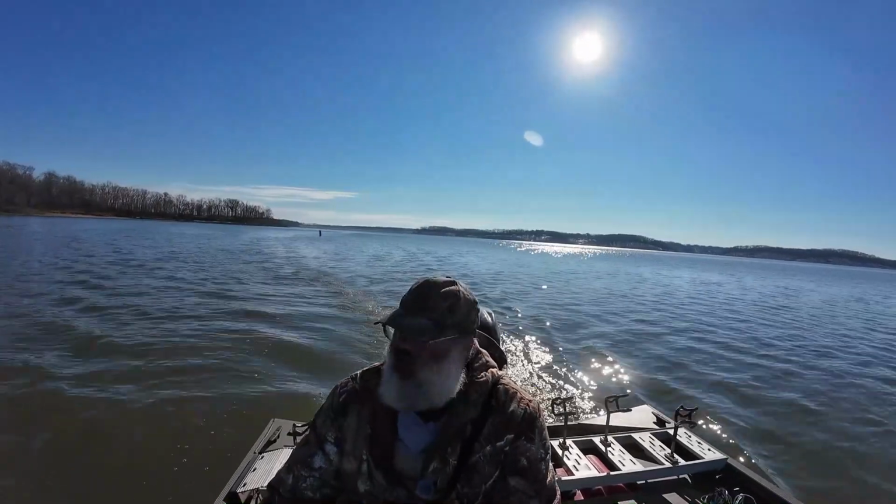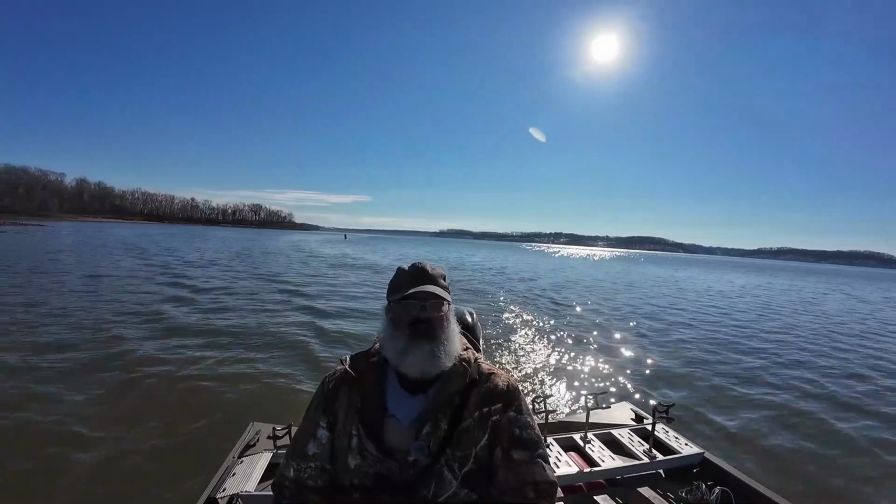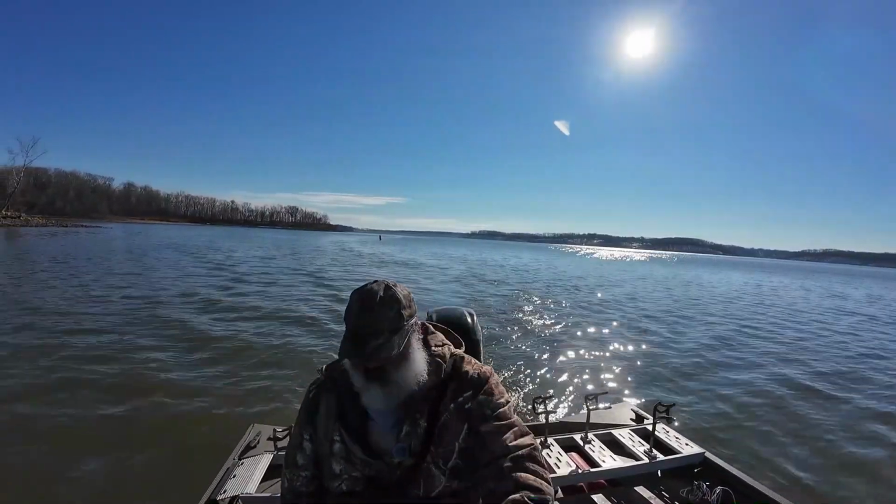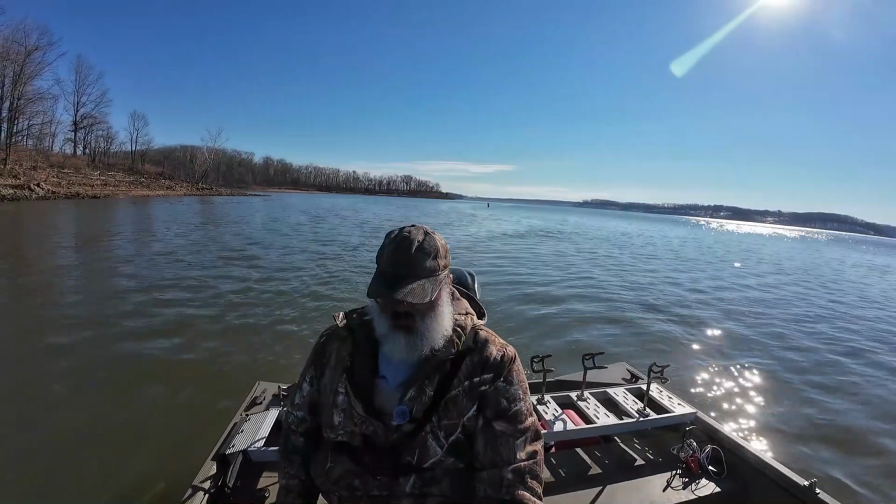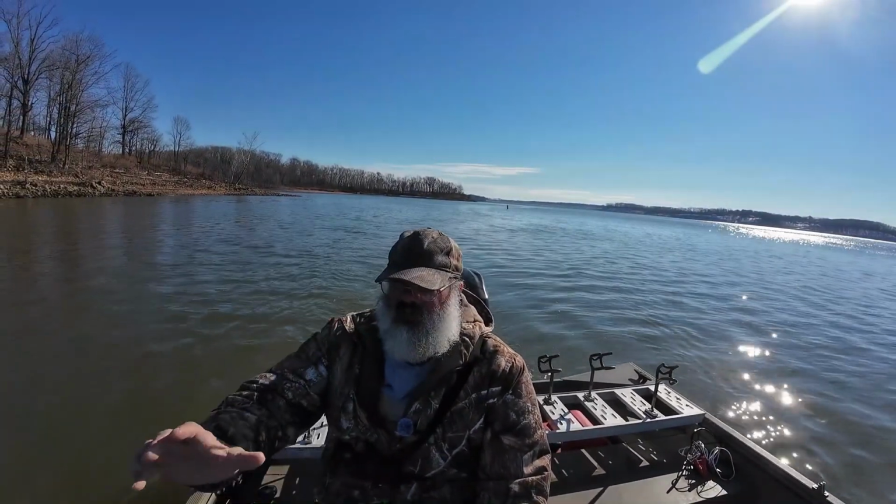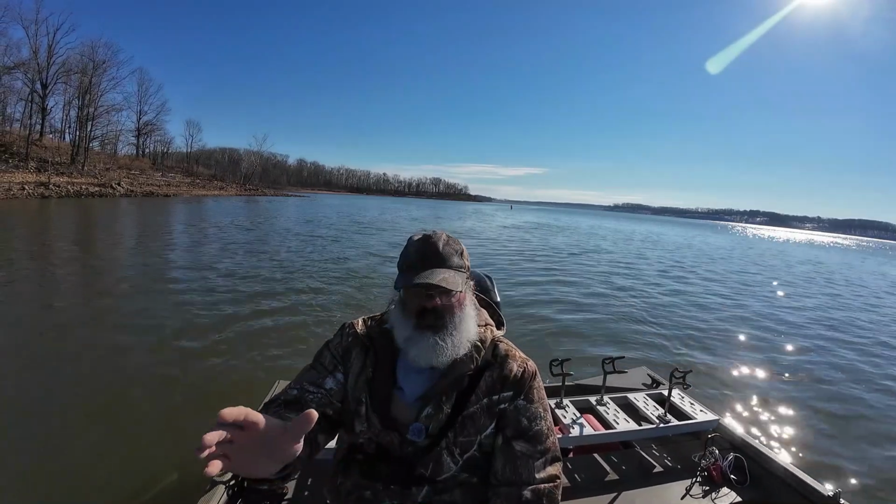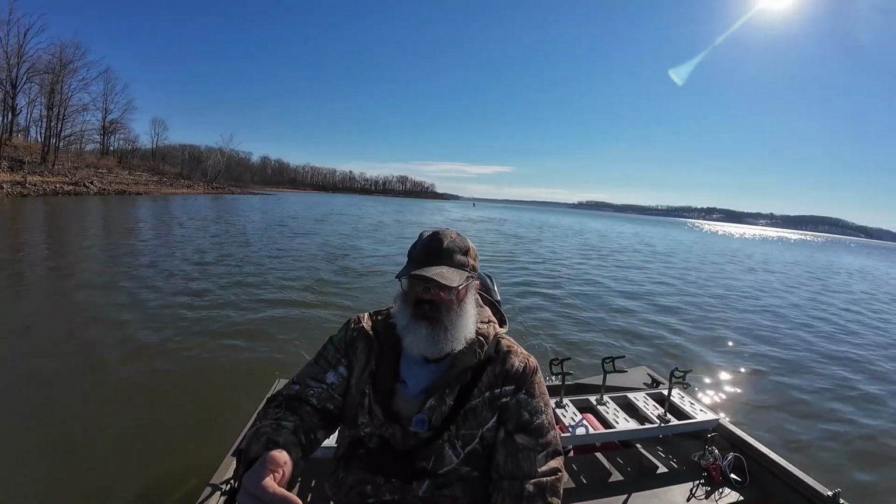What we got going on here is they're dropping this lake to winter pool. So they're kind of dumping some water. So what we're gonna do is find where the main water's coming out across this flat into the river channel.